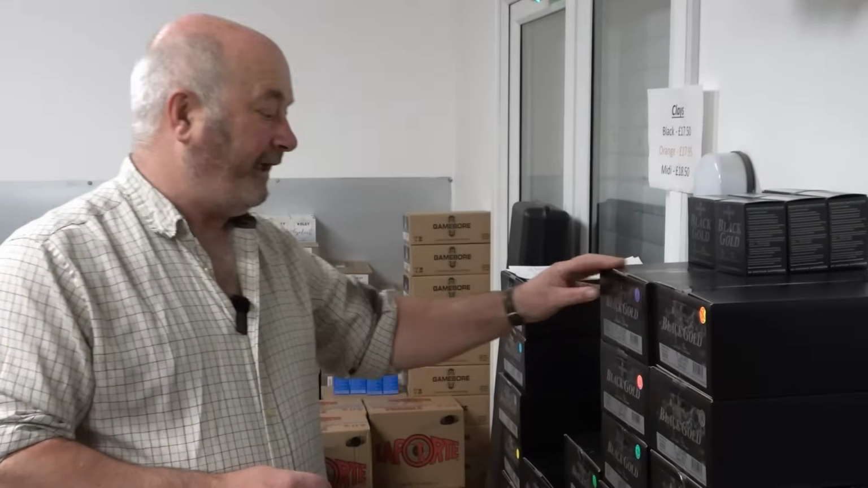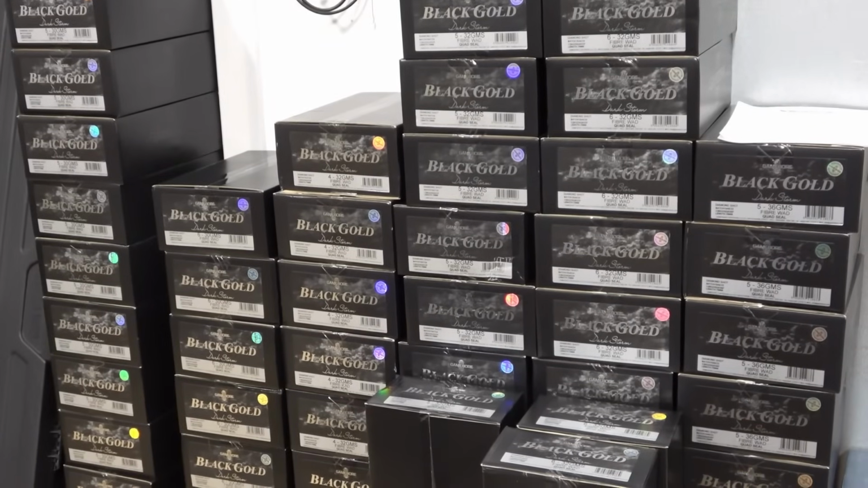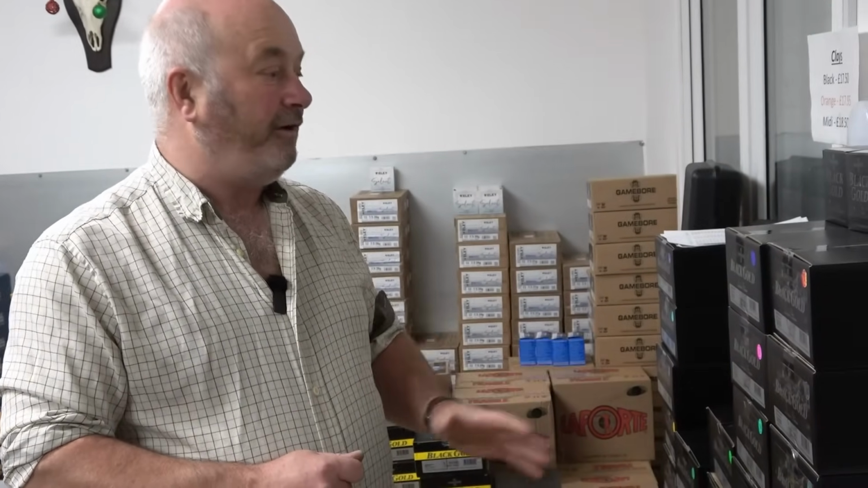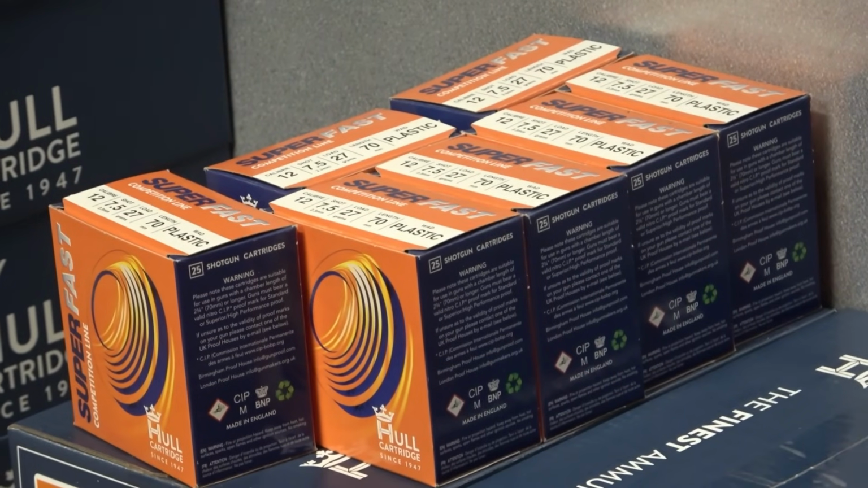Gamebore have done a fantastic job with Black Gold. They have promoted these. They're at the point now they sell themselves, because they are a very good cartridge. This is all I shoot now, and it's our dearest cartridge for game shooting, without a shadow of a doubt, only by a few pounds, but it is our dearest cartridge, and it is our most popular cartridge. We absolutely sell thousands of these. And the quality of the product is, there's no difference whatsoever.